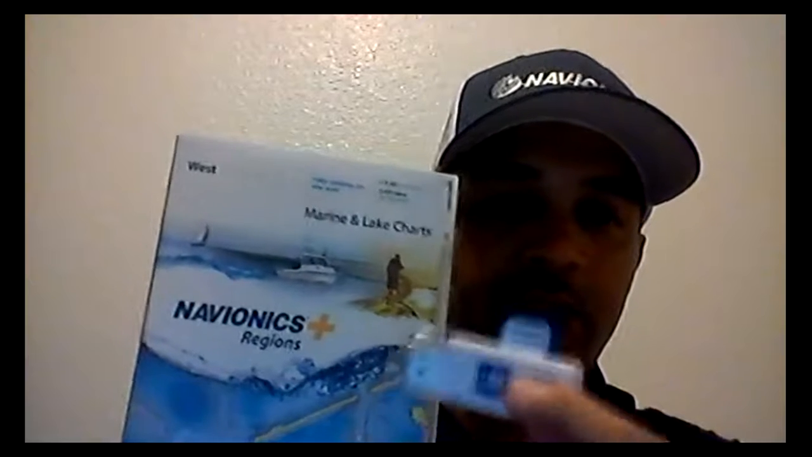Before I start taking questions, I want to talk real quick about the Navionics region cards. A couple months ago, we heard from the anglers that they wanted a preloaded map. So this is Navionics Regions Card West. It's preloaded with all of the lakes that we offer in the Western United States. They have this for different regions of the country. So it's plug and play. This is what you get.